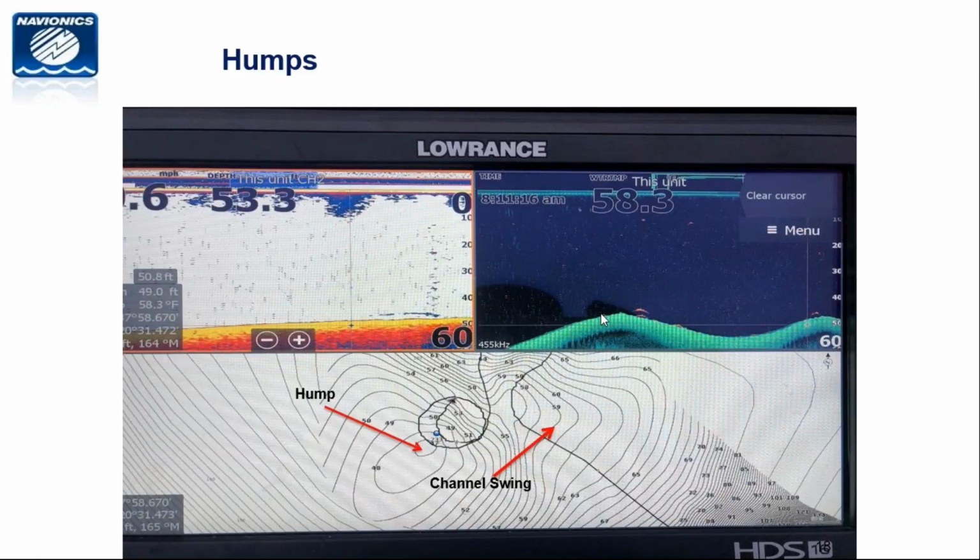So there's one fish, there's two fish, there's three fish. This is on the down scan. It's going to be easier to see the fish on the down scan than the 2D sonar, but this is what those same fish look like on the 2D sonar.